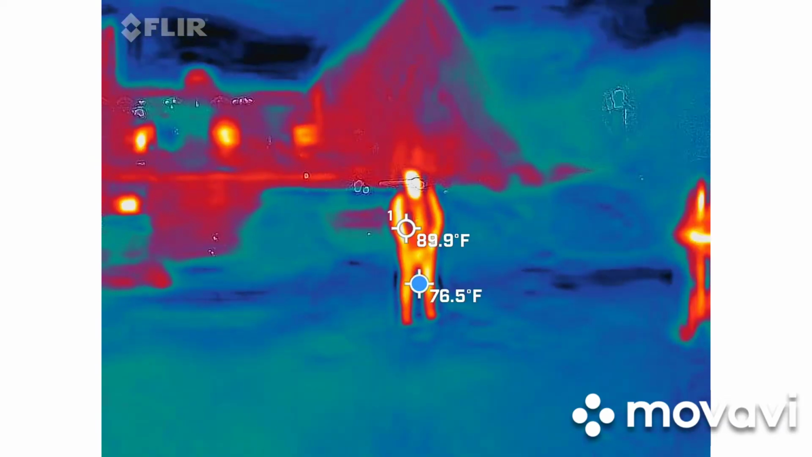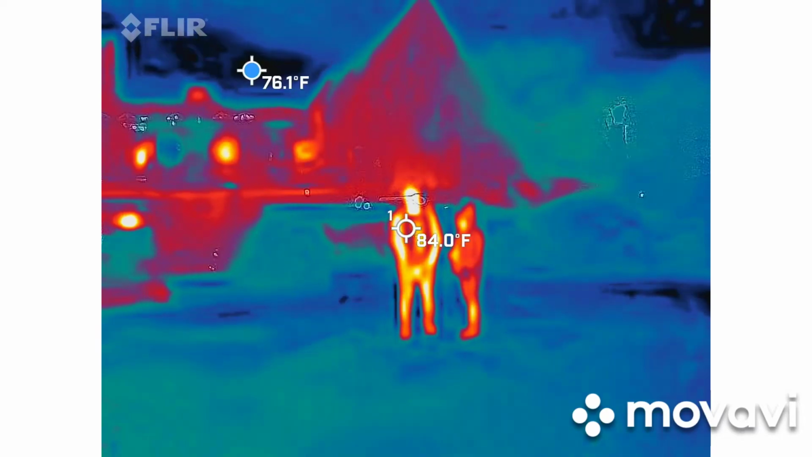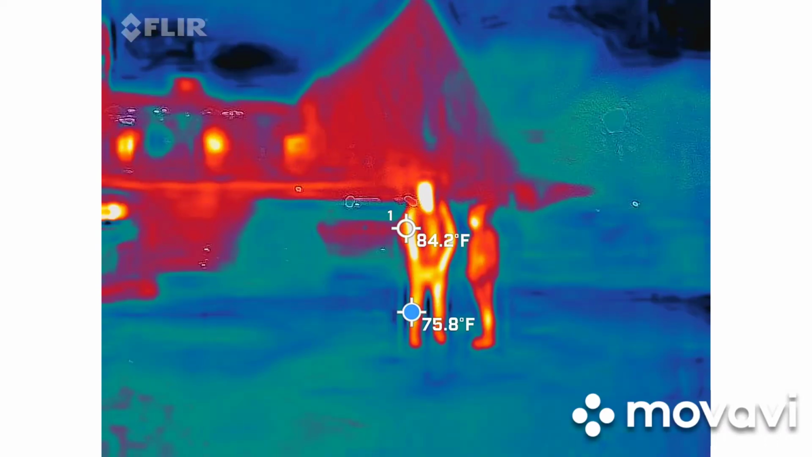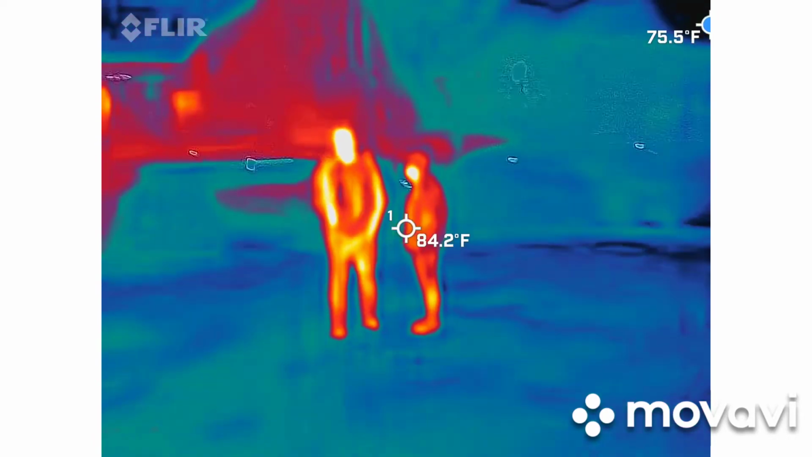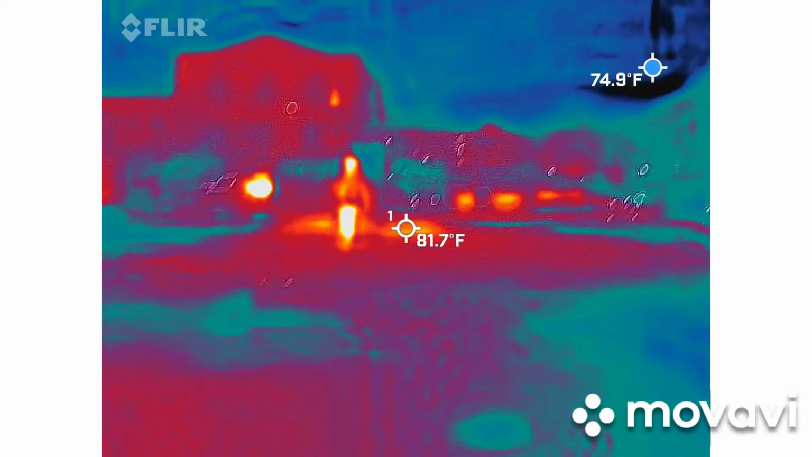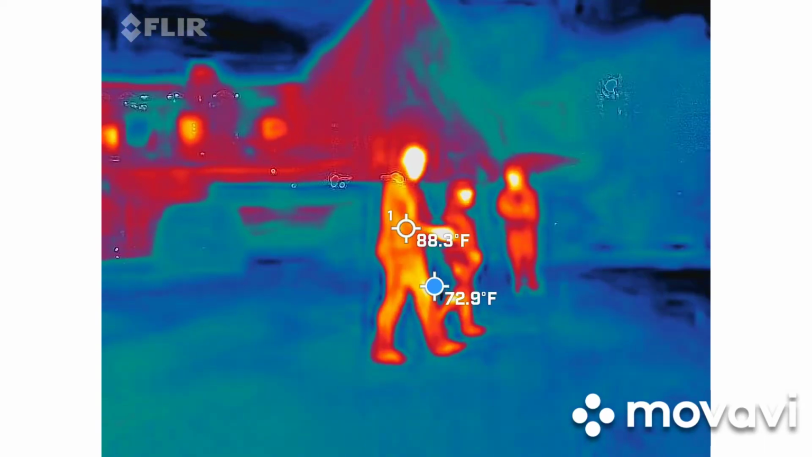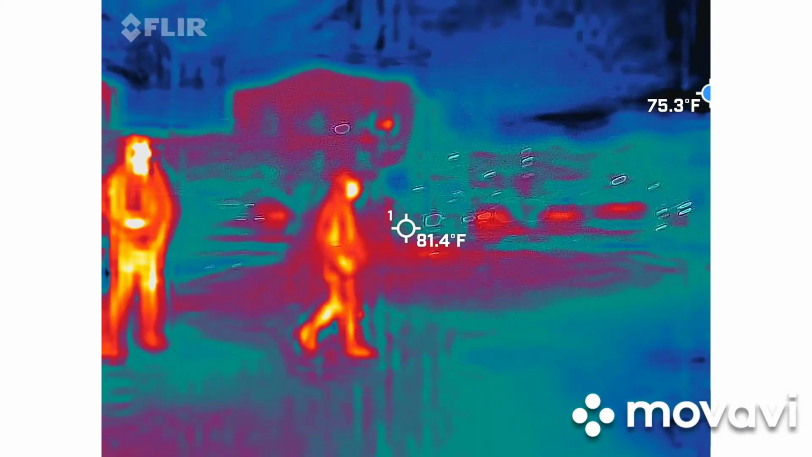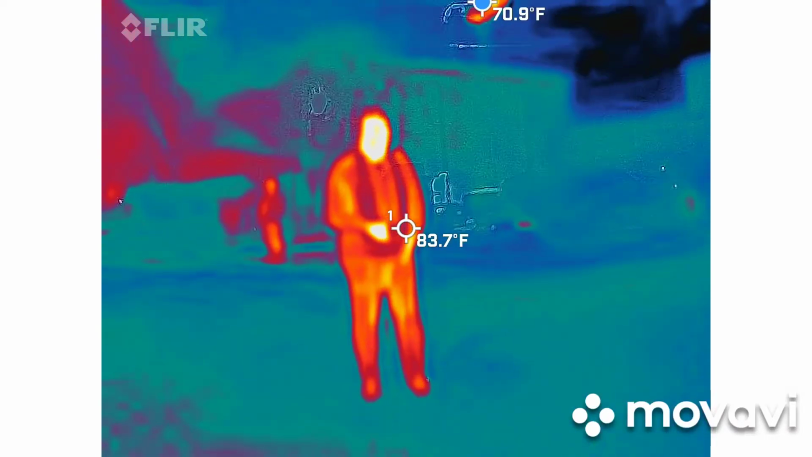Yep, you got a blue dot right in between your legs right there. So, Nick? You got a reading? 11.8, 18.